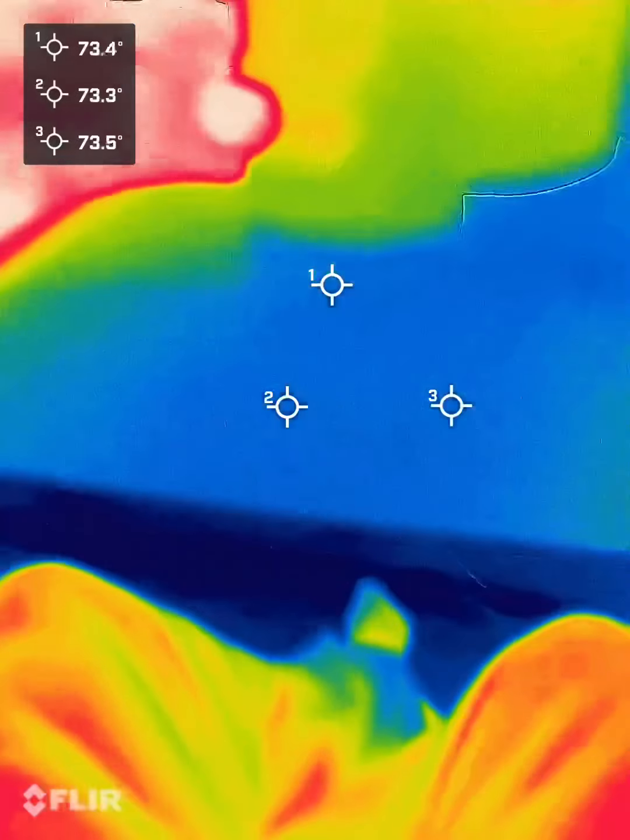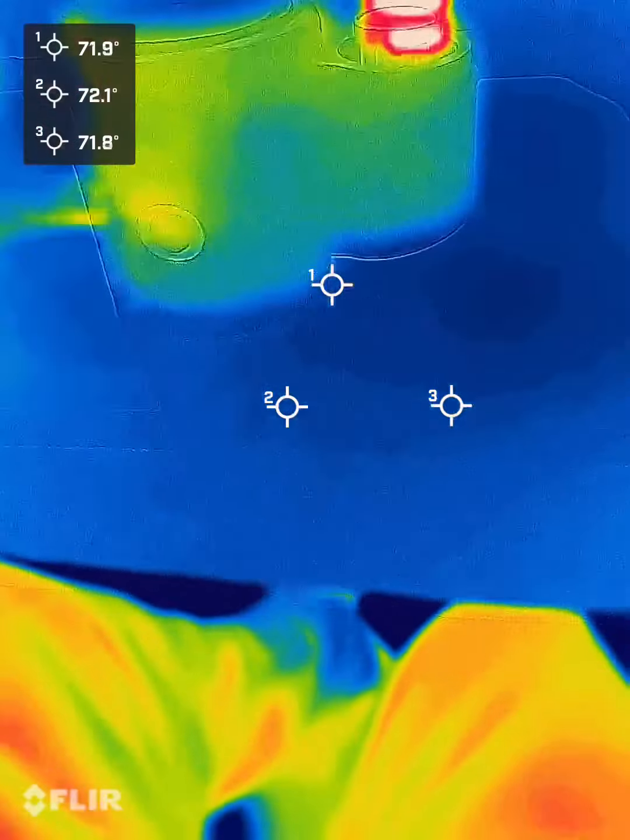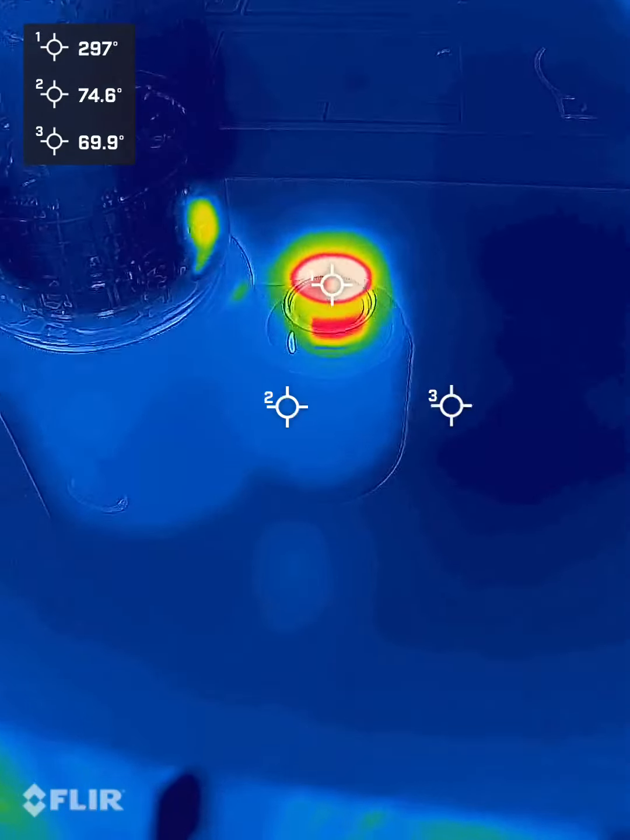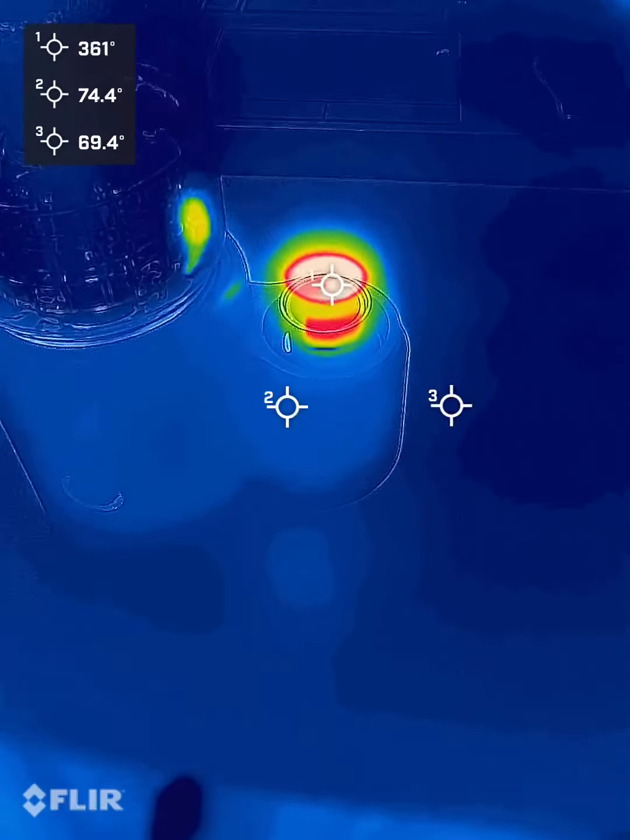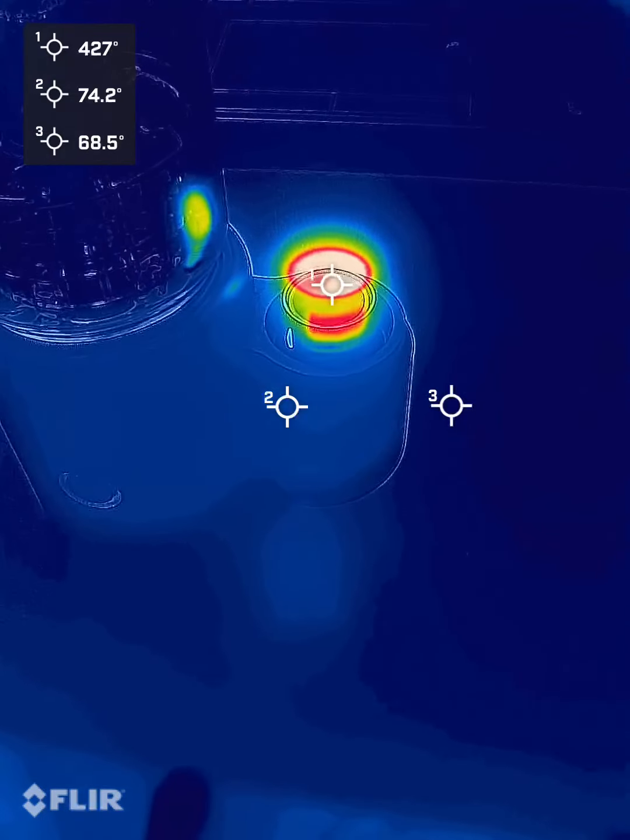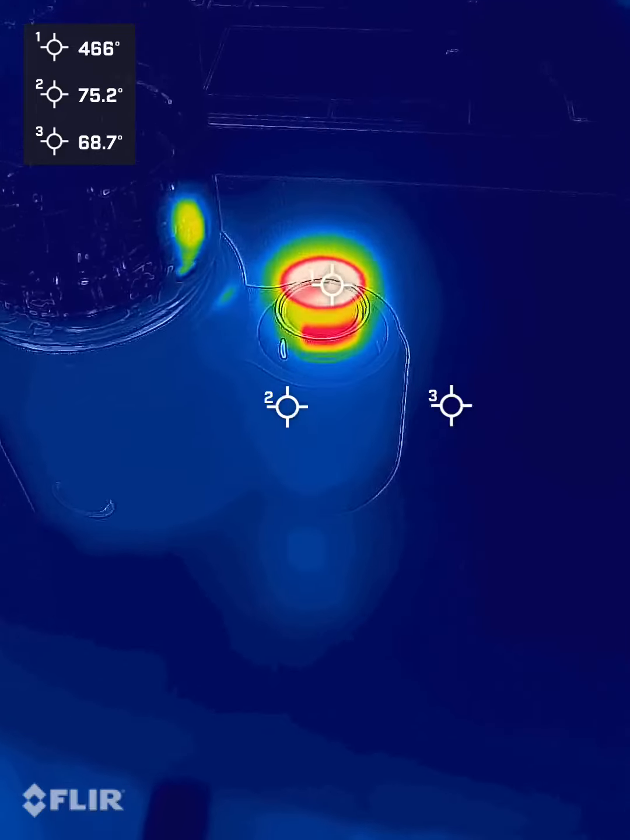Okay, we are using the red setting, and we're going to check the heat on the Core 2.0 using the V5 heater. So here's the red setting. Now I want to see exactly what temperature this gets to maximum on the red setting.